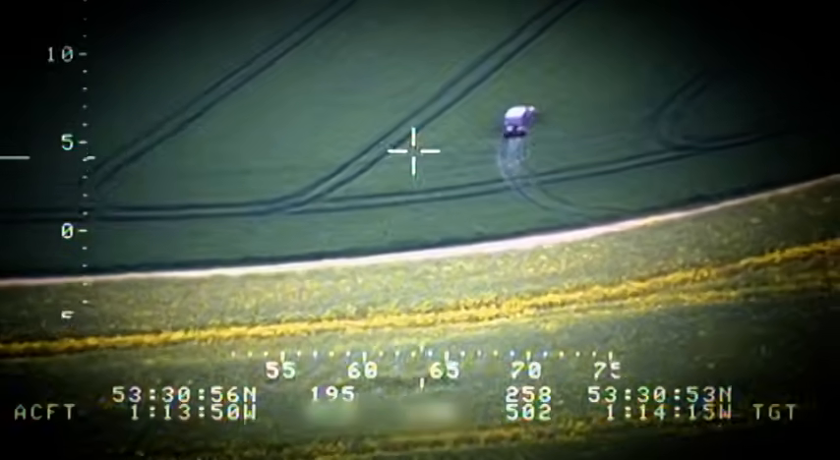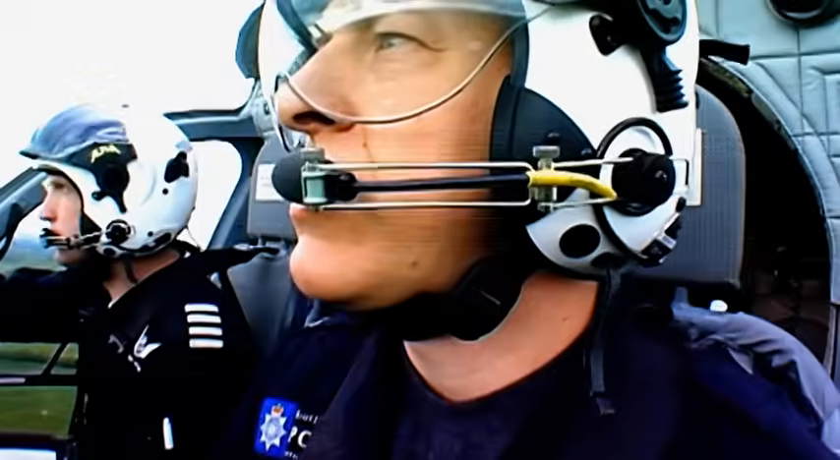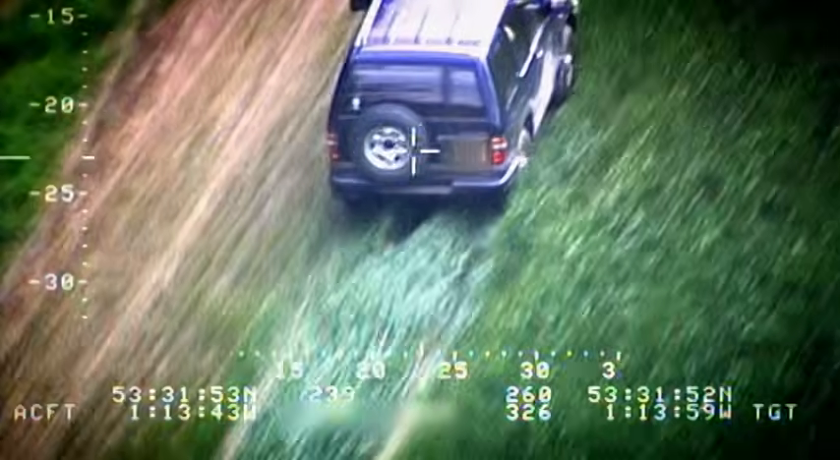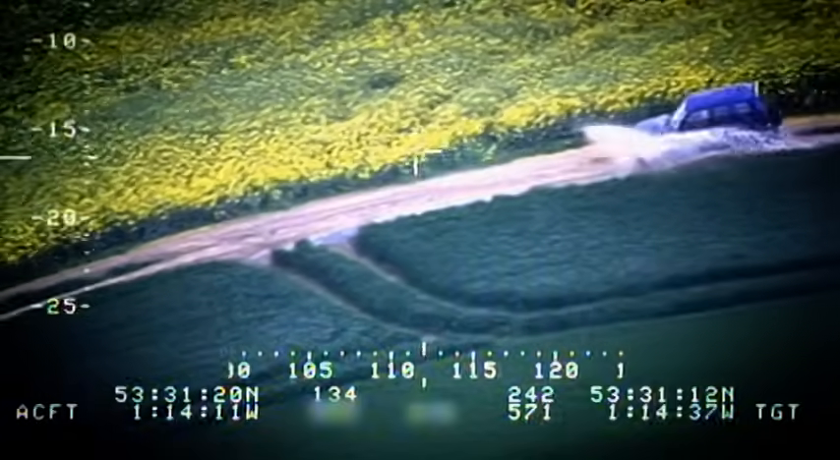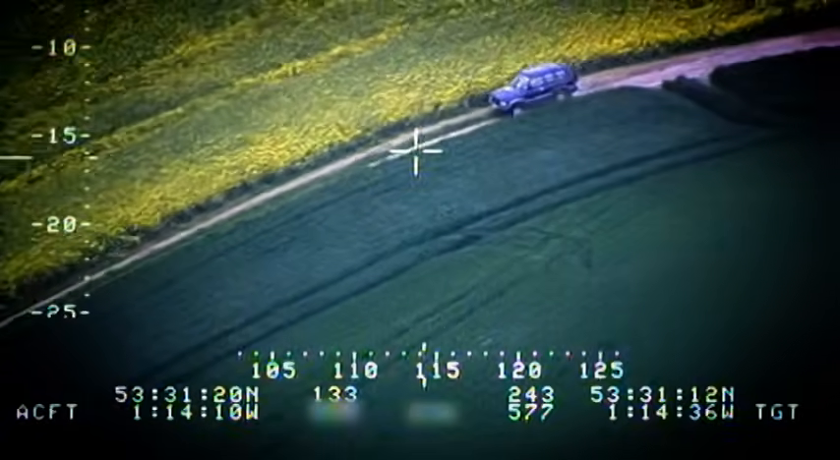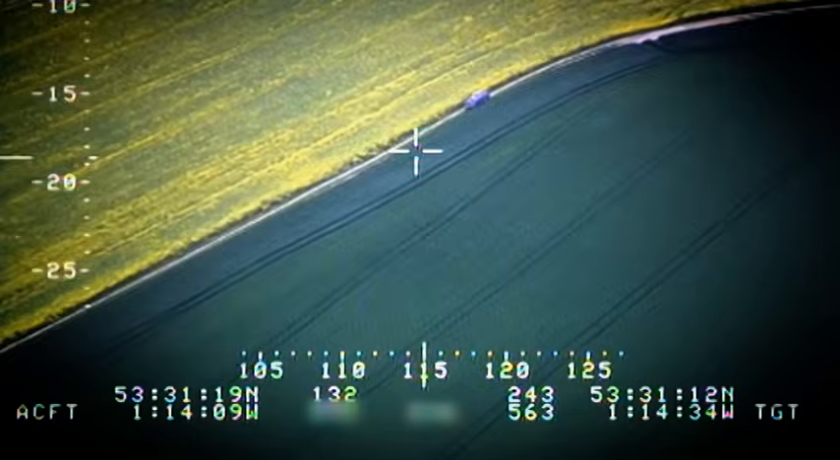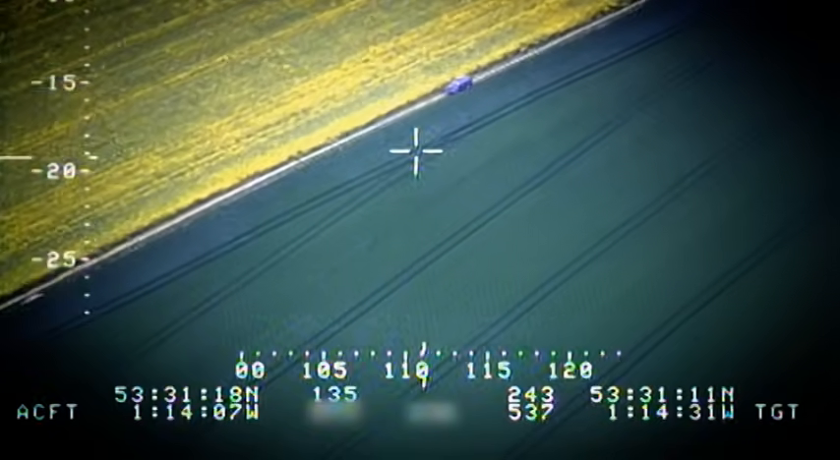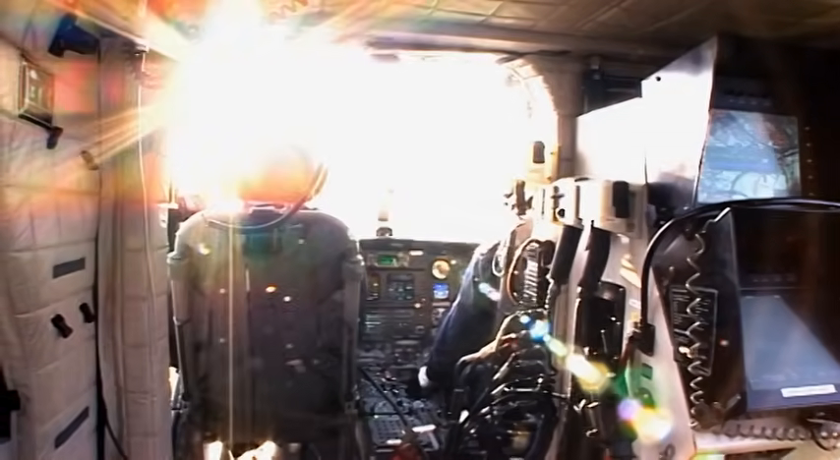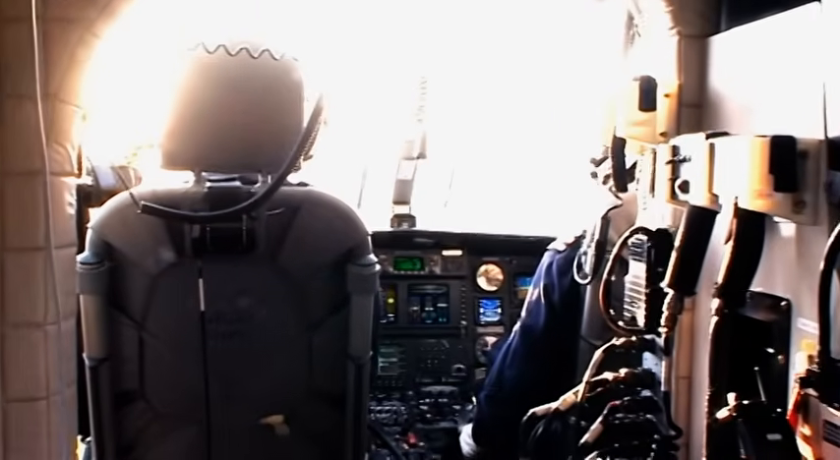As the 4x4 goes off-road again, the helicopter crew know they've got a real fight on their hands. Yeah, I'm putting him on screen. Yeah, stand by. We have you. And they're sure the wanted man is no longer trying to shake off the police cars. He's realised the helicopter is onto him. Whether he could hear us or whether he could see us, I don't know, but he obviously at some point became aware that it was being followed from the air, if you like.